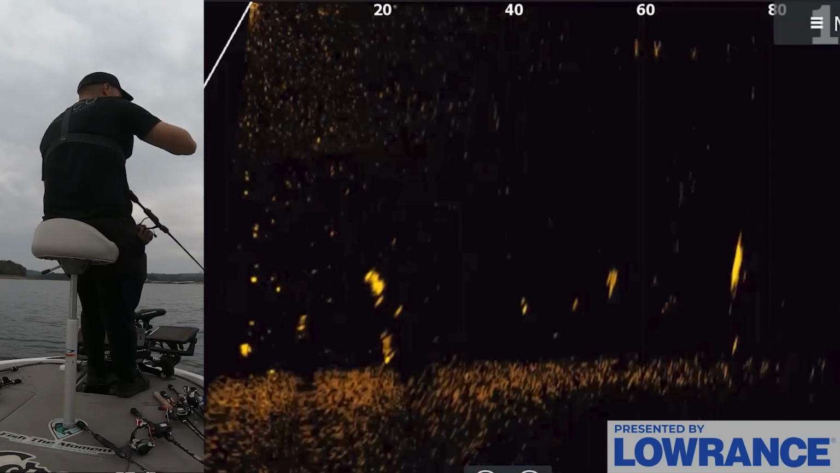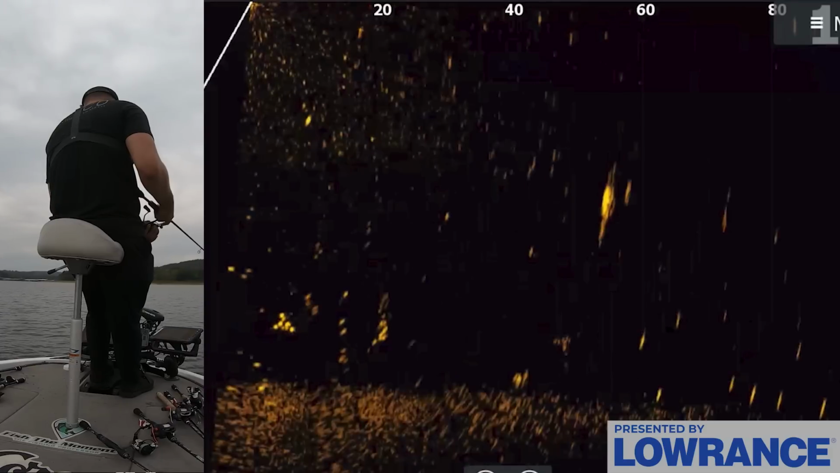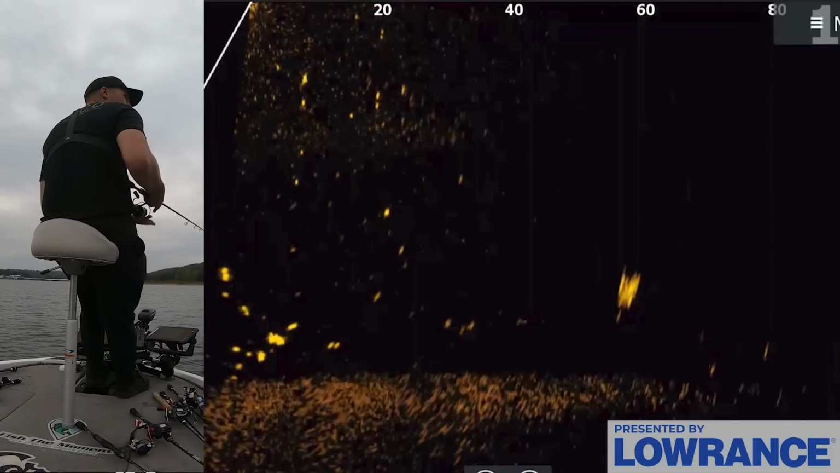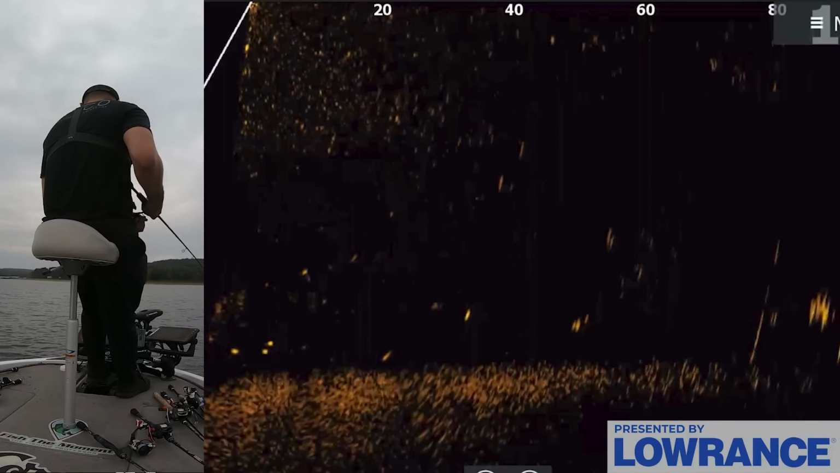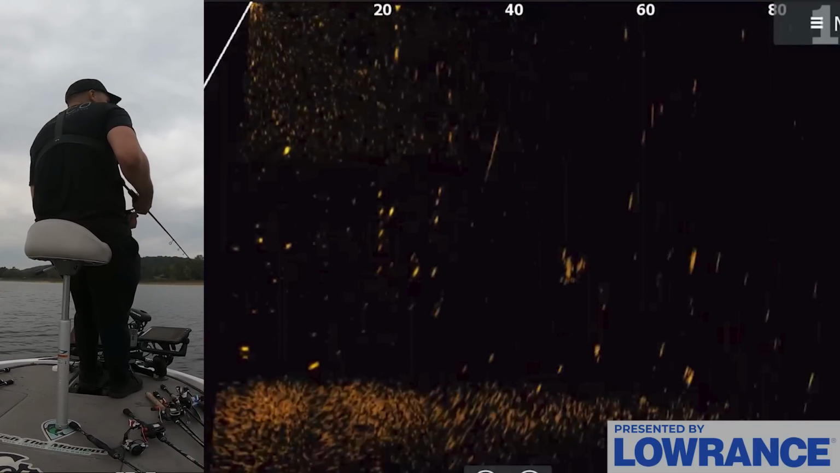Obviously, we're going to move back towards this ditch where we were catching them earlier, or at least seeing them early on the graph, because there's a good concentration around the mouth of that ditch. And again, it's pretty cool that we can find those fish with traditional sonar. It's just catching them that is really difficult without the forward facing.